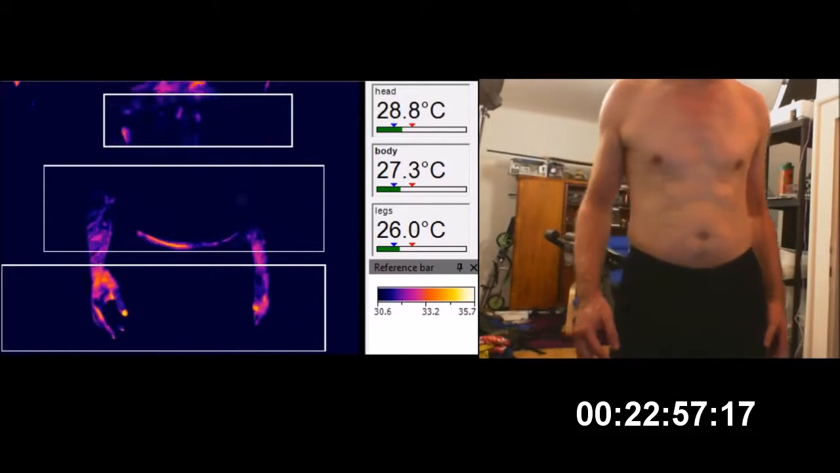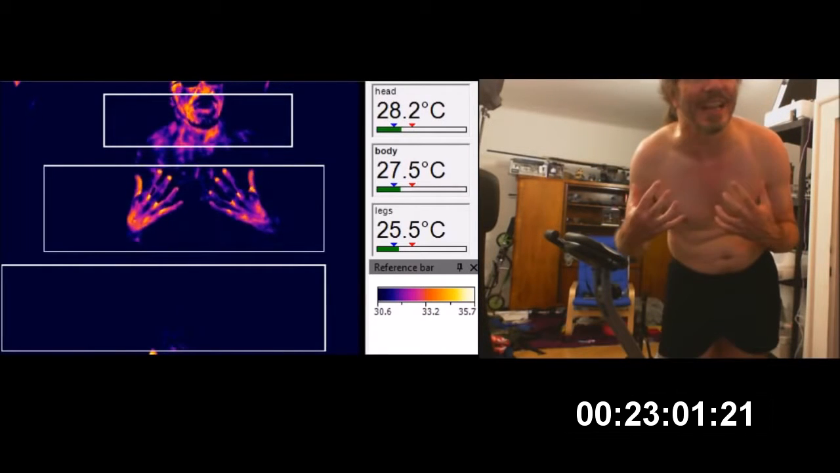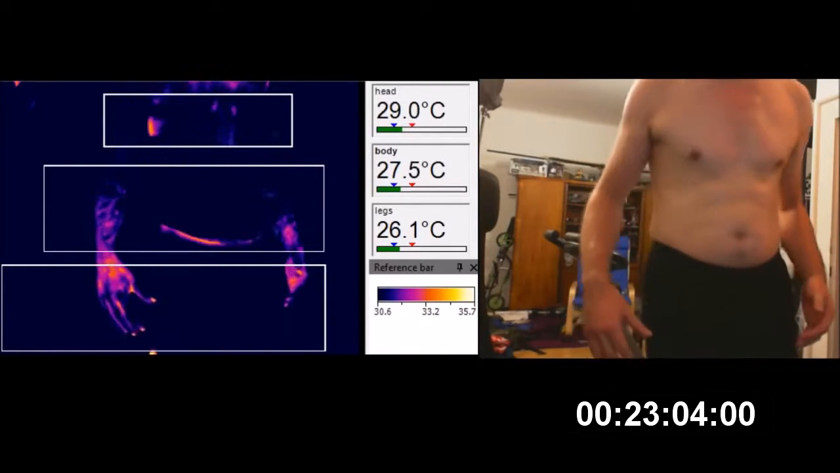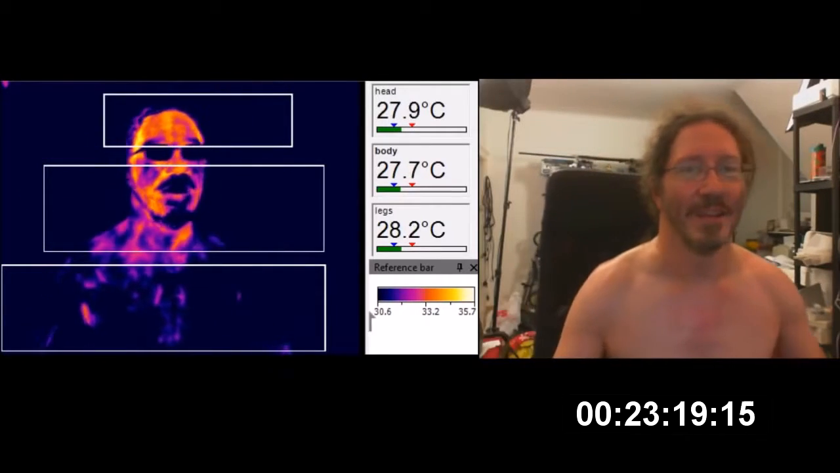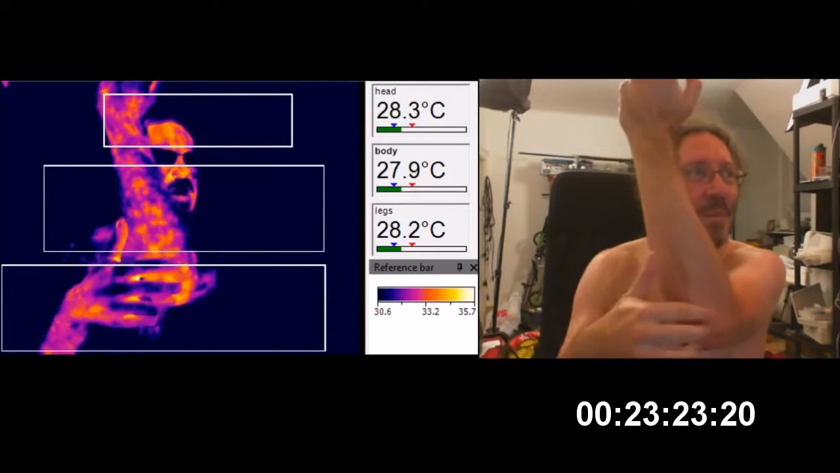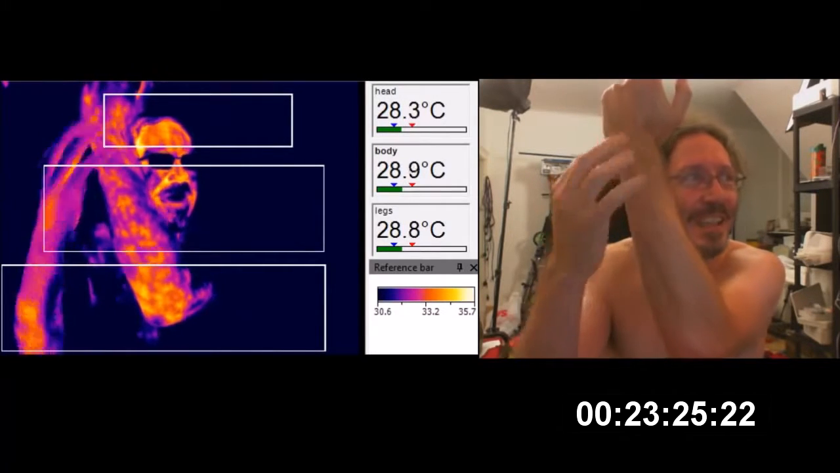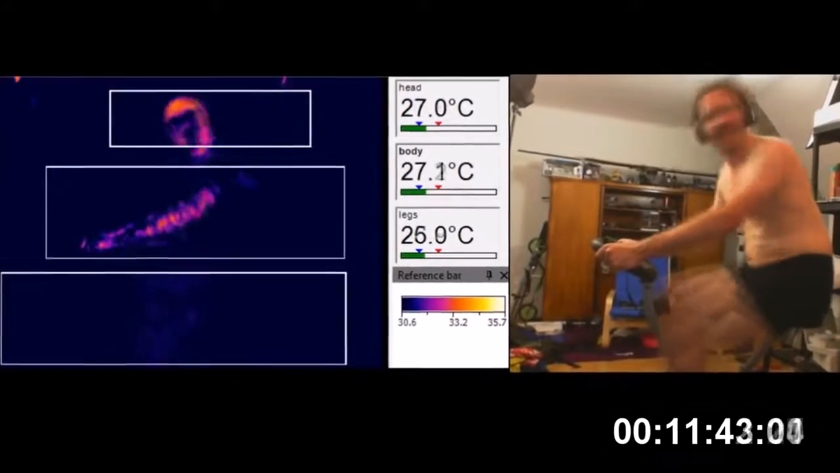Cool, eh? And the fingernails always get good circulation. Never really worked out why. Not bad. But the arms, they're just incredible. You can see all the blotchy pattern where the blood's coming to the surface. It's incredible. So that was really cool.